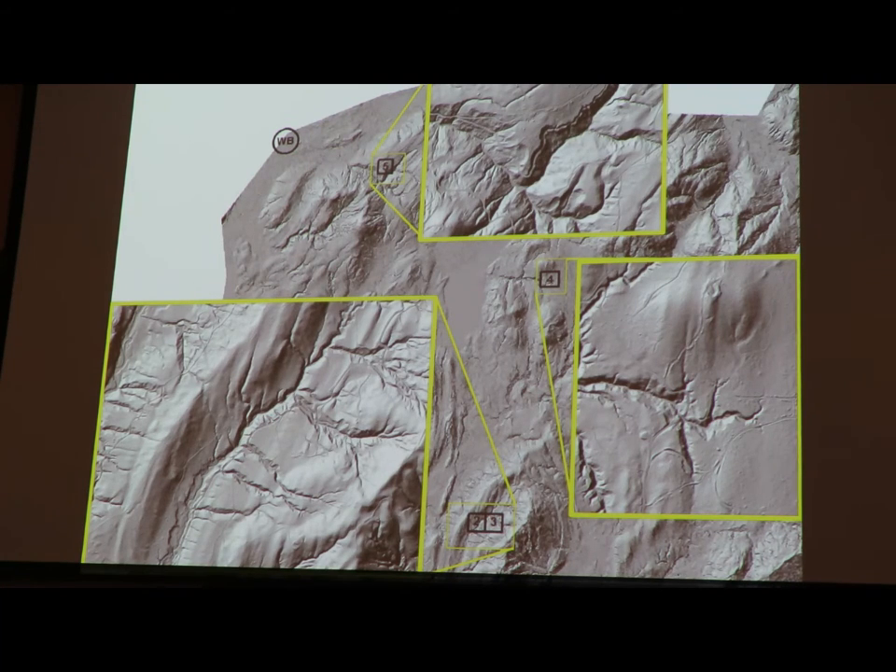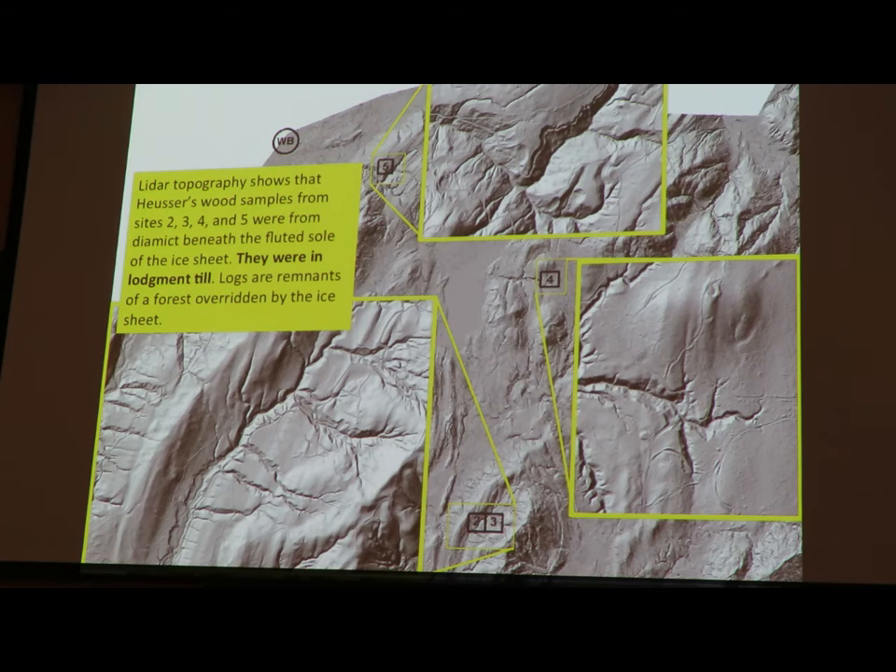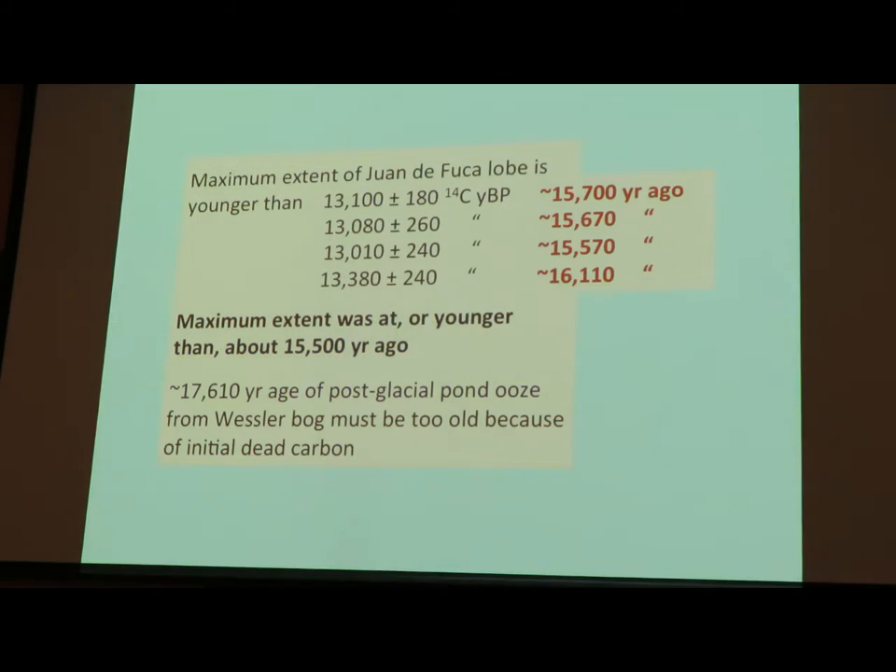And in every case, these road cuts are into a surface that's very nicely fluted. That's the soul of the ice sheet. This is not ablation moraine, a jumble made by dead ice. This is lodgement till made by ice flowing over the landscape. And his samples were of a forest that was overridden by the glacier. And so I think it's pretty clear that these are lodgement till, not ablation moraine.